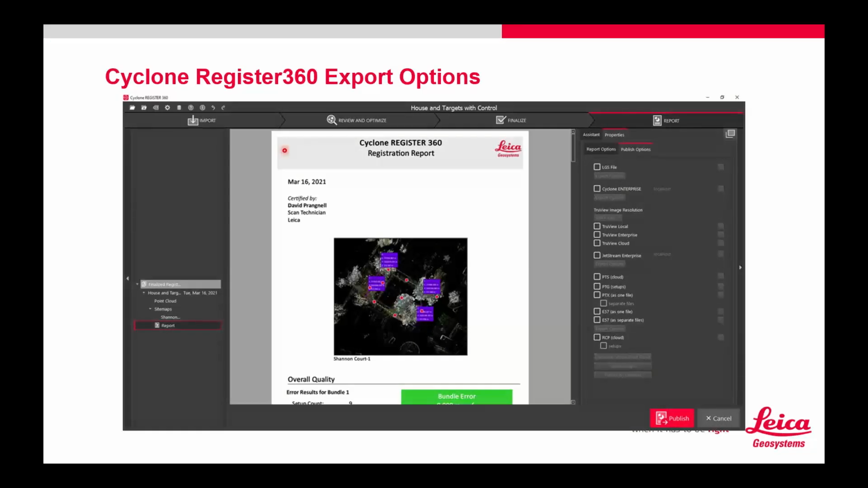So next thing, we're back to Register 360 here, and you can see that we've gone from our view and optimize, presumably through our finalize, and onto our reporting. Again, I still think this should be called reporting and publishing, but I didn't write the software, so some engineer in Switzerland did. So anyway, this is our options for publishing.